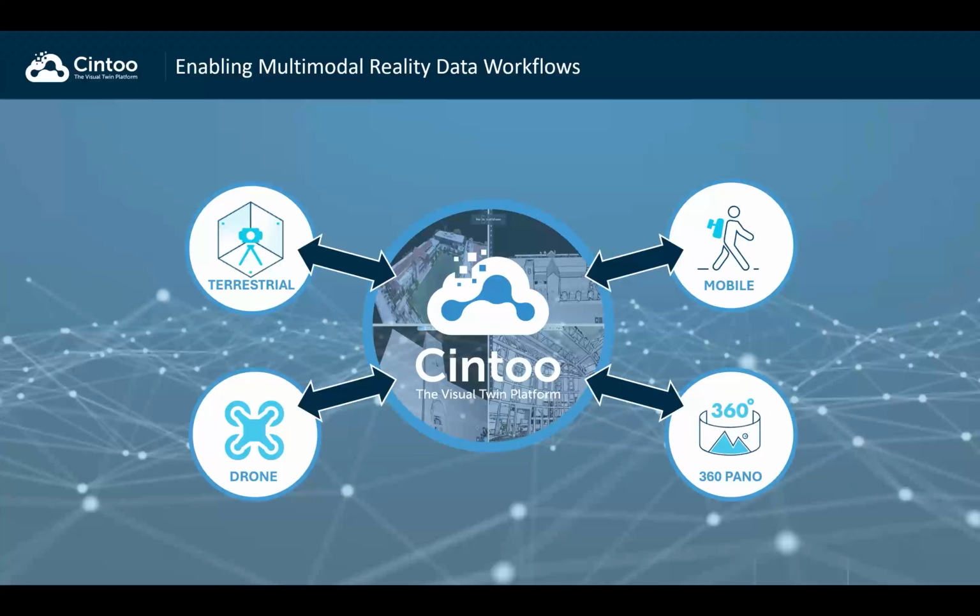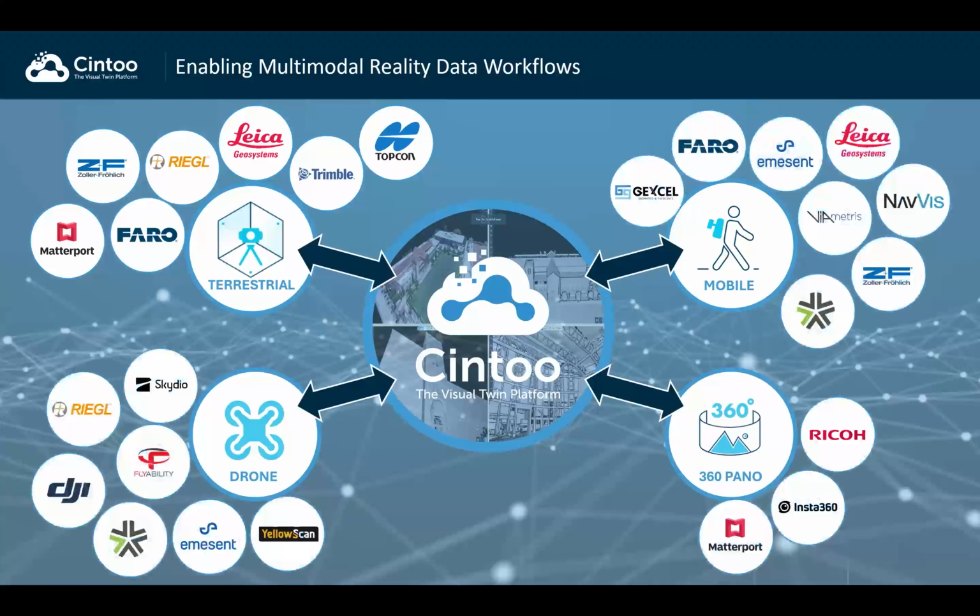So we know that reality capture data is laser scanning. It's just one element of reality, right? And 360 panoramic images also bring additional layers of information. And there are many players. I honestly cannot fit them all on this slide, but you will see on the top the main laser scanning providers for terrestrial.